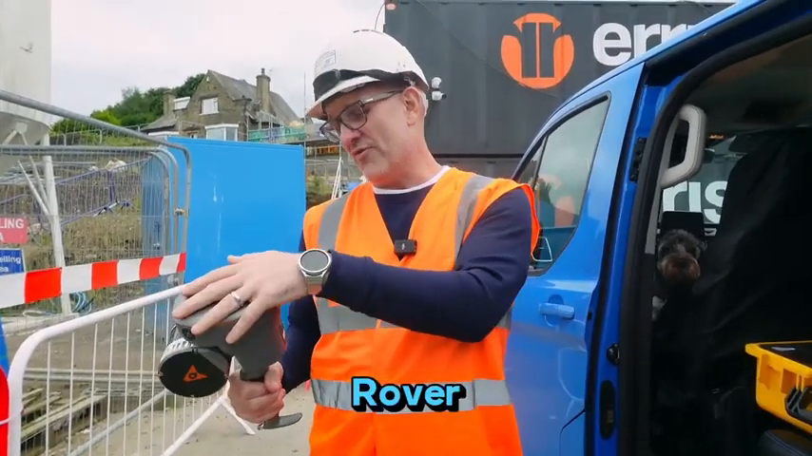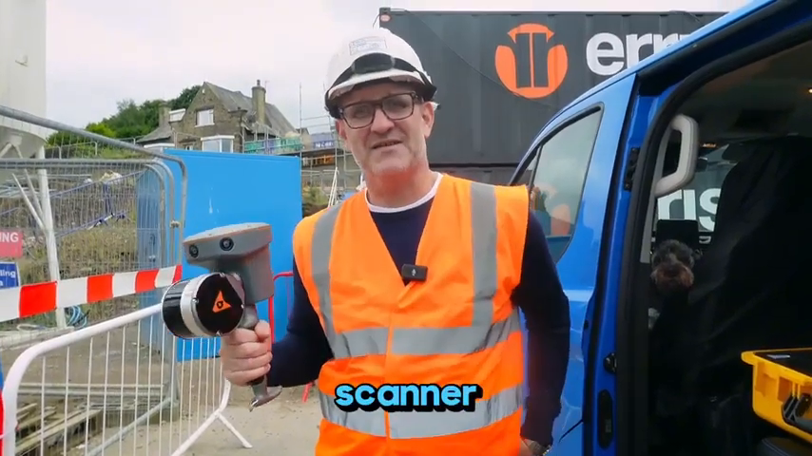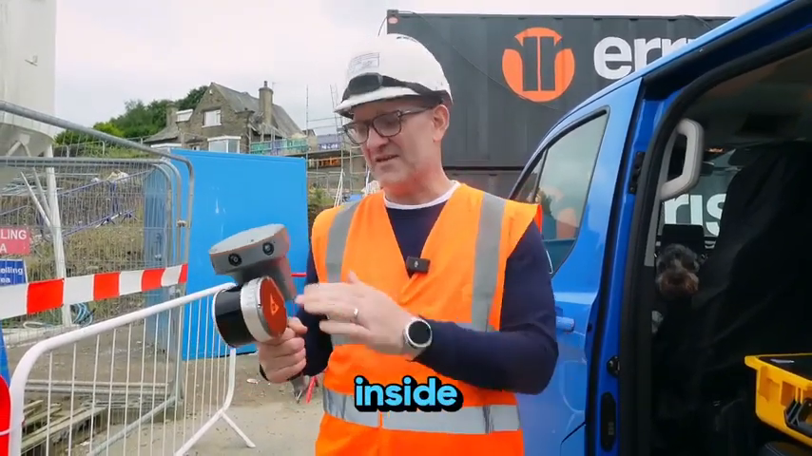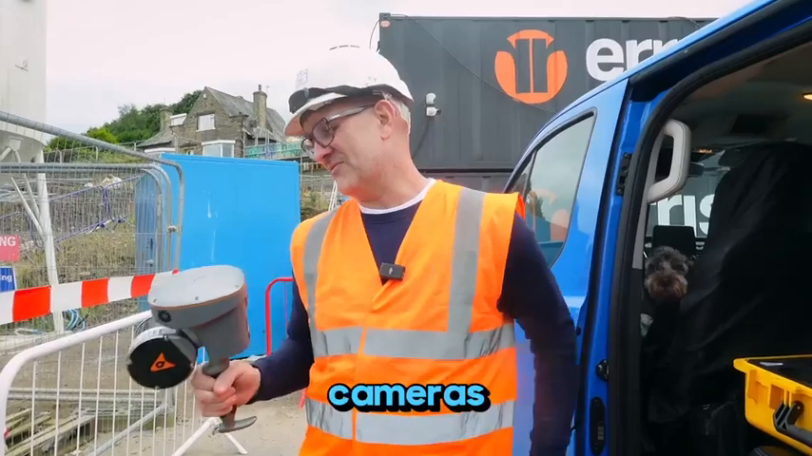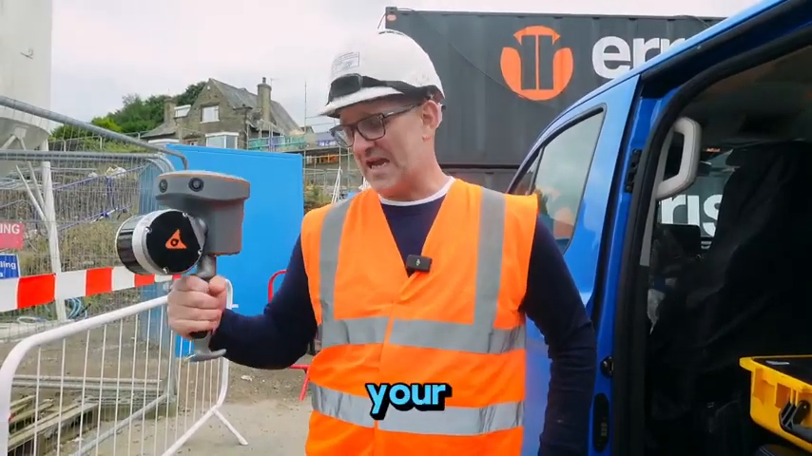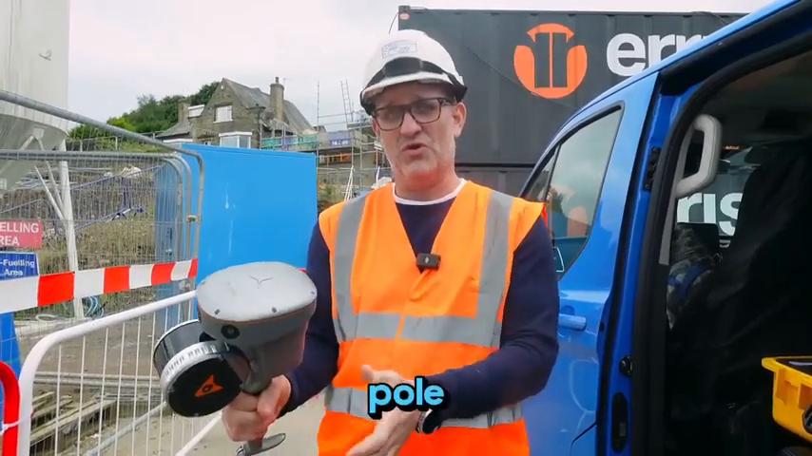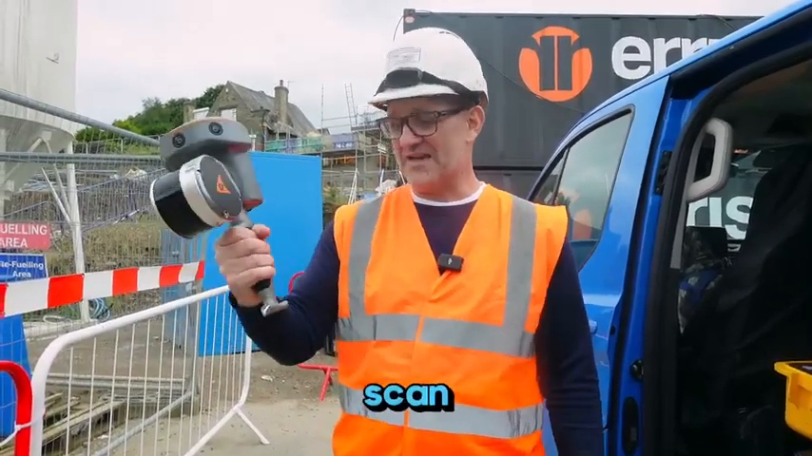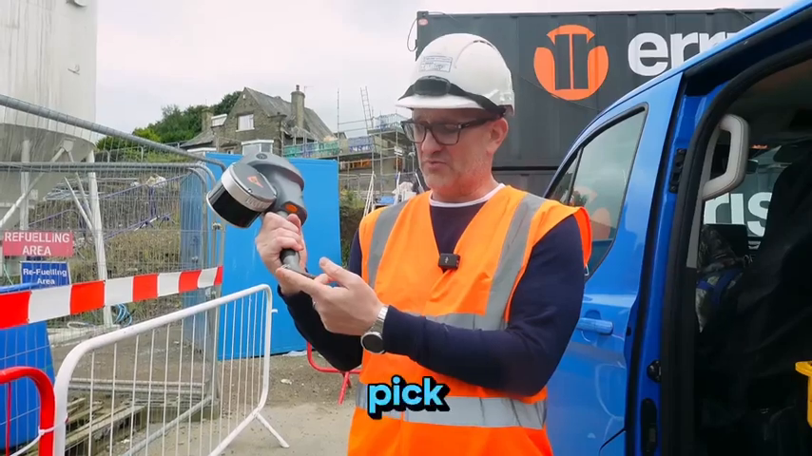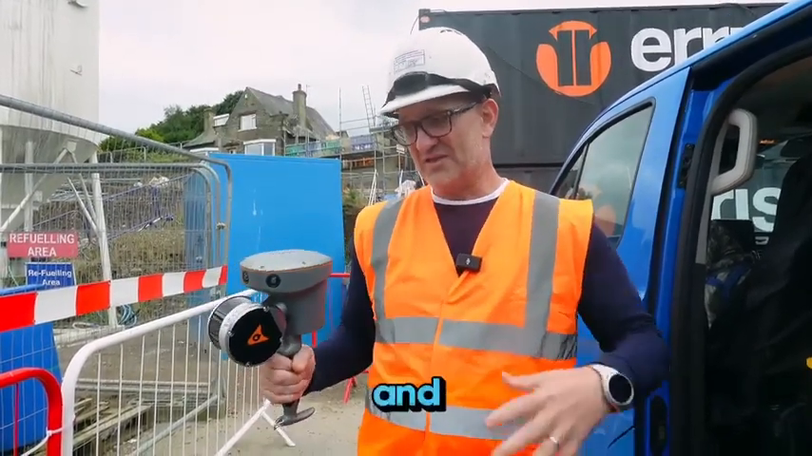So it's a network rover, but stuck to the front of it is a SLAM LiDAR scanner. So you can use it outside, inside. It's got 3 5-megapixel cameras on it, so it colours as it goes. So we can go around either in your hand, or there's a chest mount for it, or this pops off and it goes on a pole, and we can go around and scan it. That acts as a point to pick up GCPs if we needed to, or again you can do it on the pole, and it just captures everything.